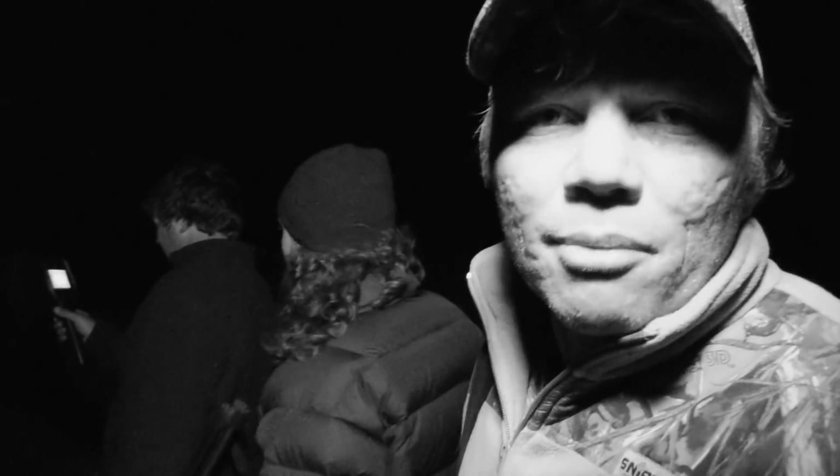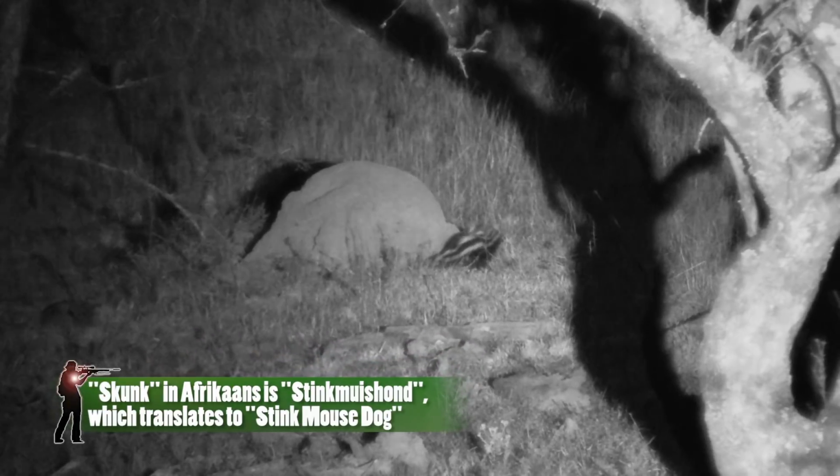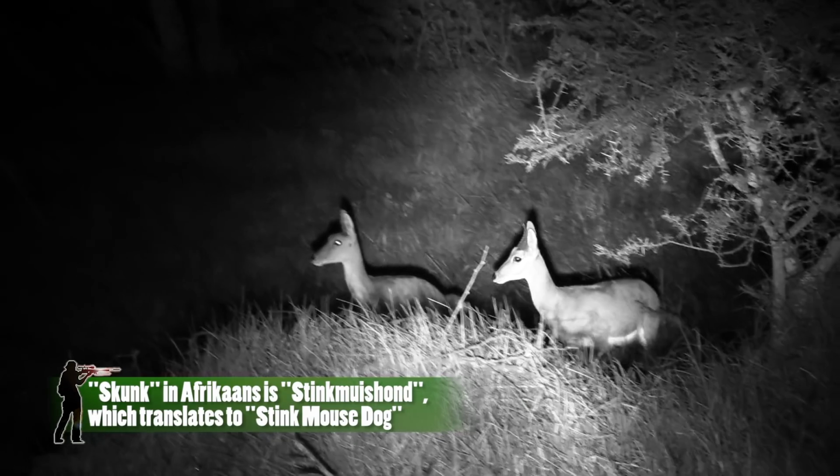There are just so many animals around here. We've seen skunks, all different kinds of antelope, porcupines, hares. It's incredible. This place is just full of life. Wow, man, this is so cool.